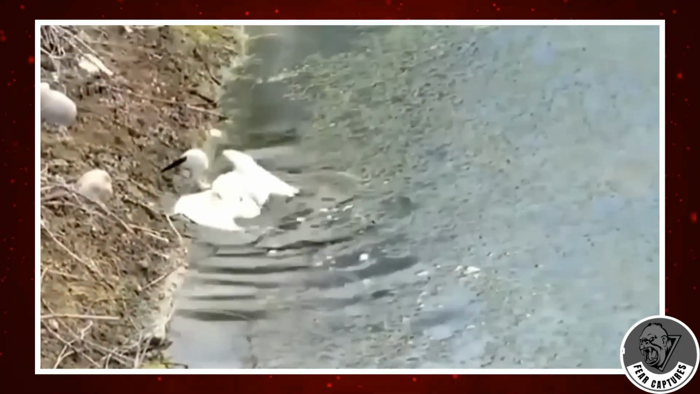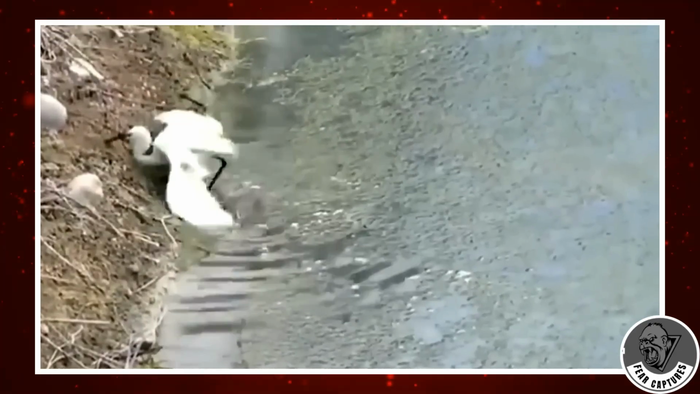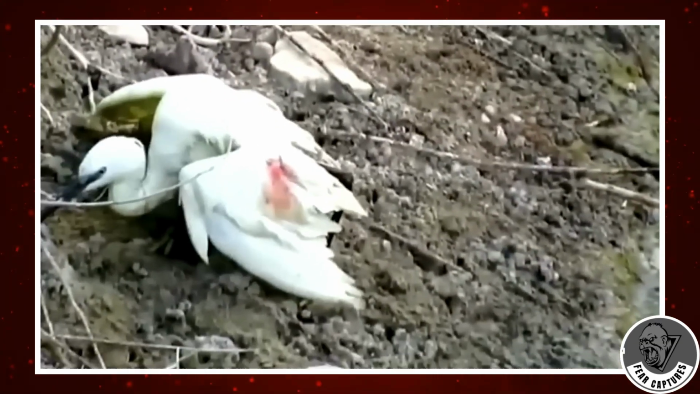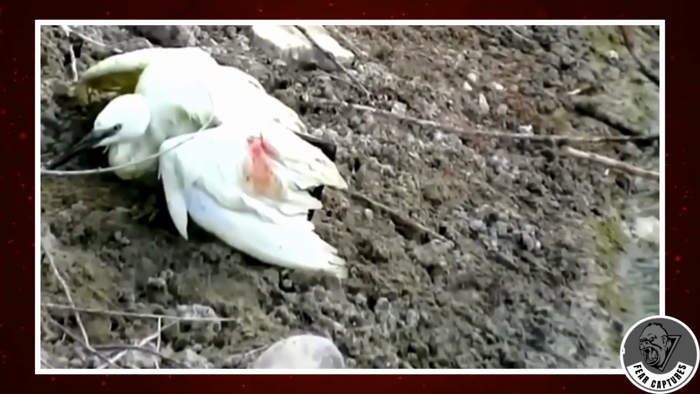Therefore, that's from the heron. He is clearly fatigued. If the blood is indeed from the heron, it is a flesh wound that will mend. There won't likely be any wing damage. Overall, the footage was captured in a fairly amazing way. Can you ever imagine finding this by accident?